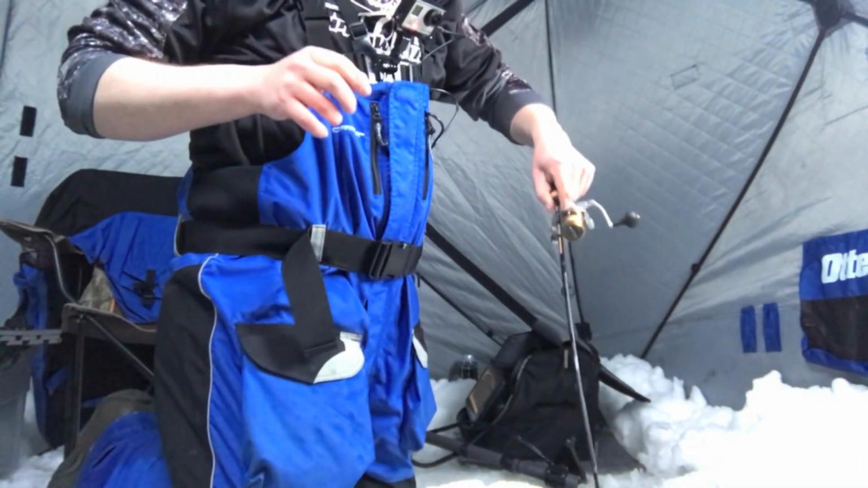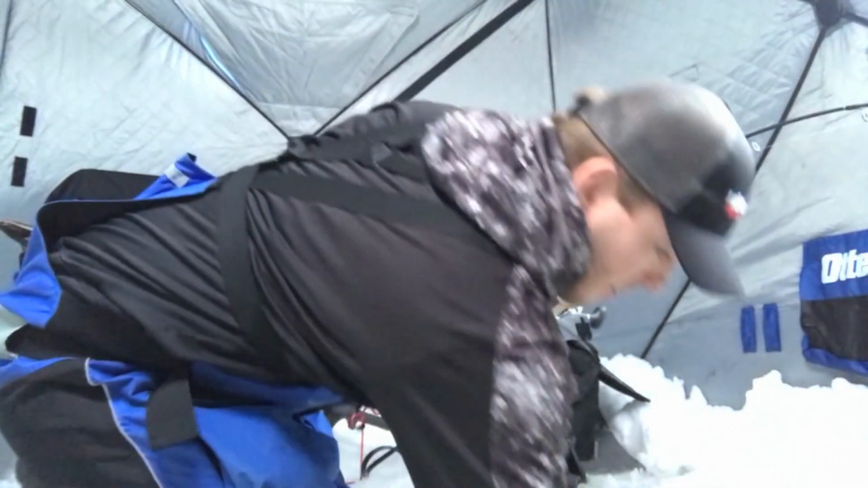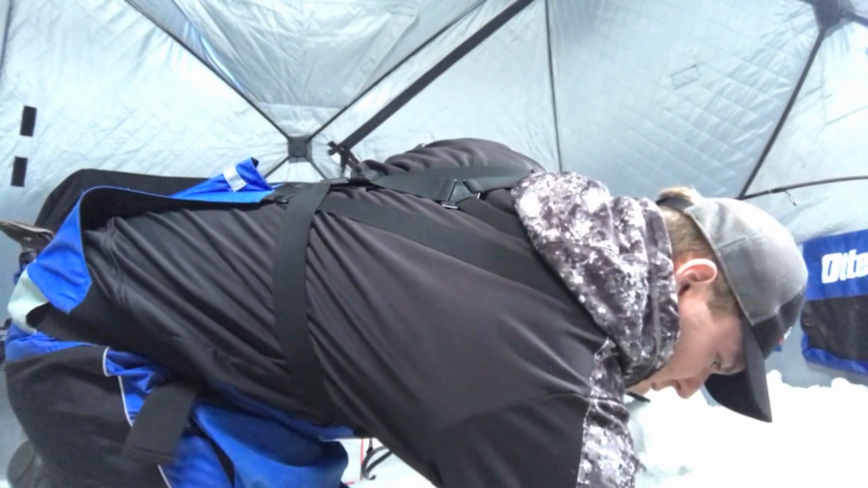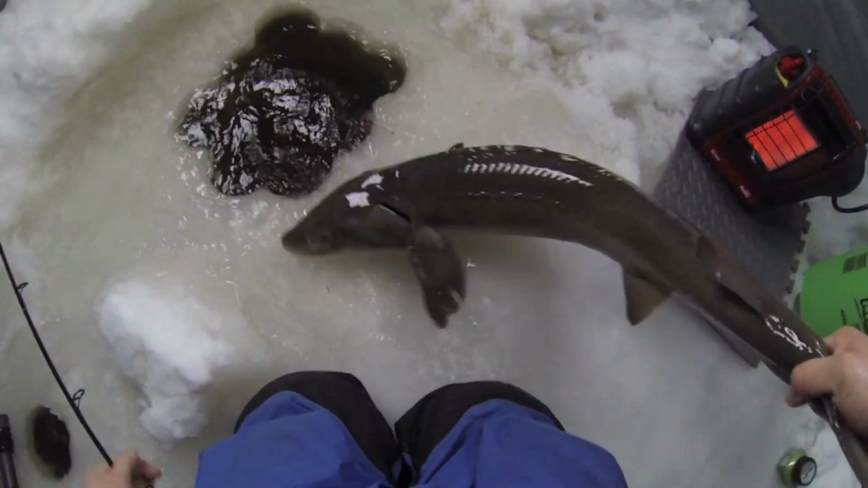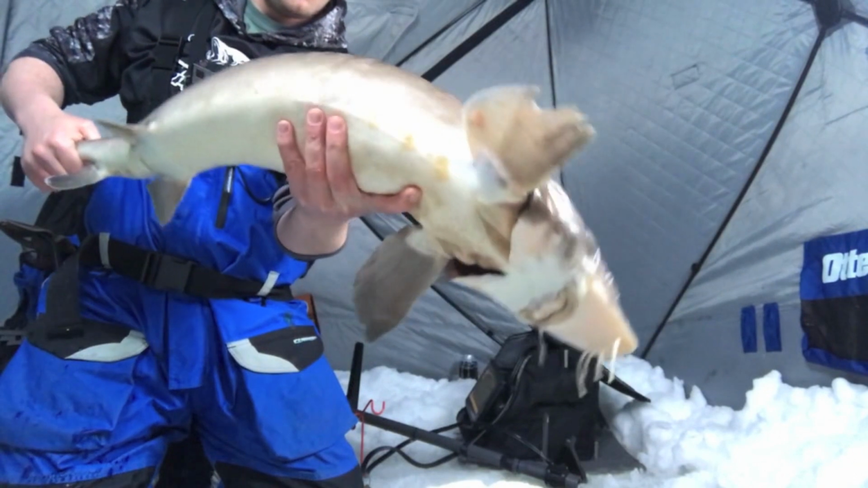I'm gonna have to probably do a tail grab. Or not. There he is. Come on. Give me your tail. Give me your tail. Oh, I got him. I got him. My first sturgeon ever through the ice.